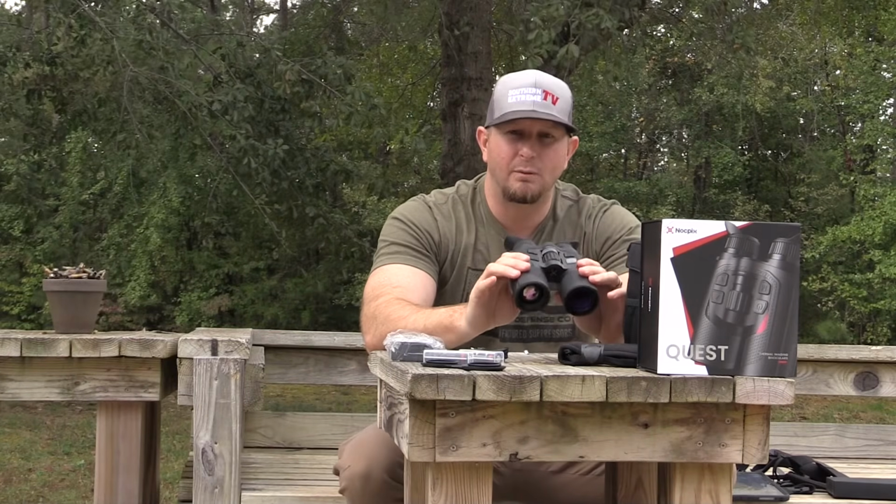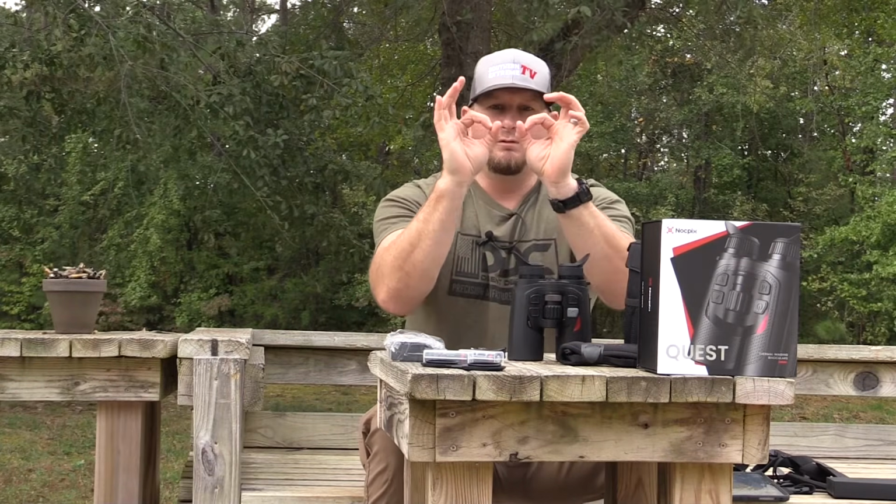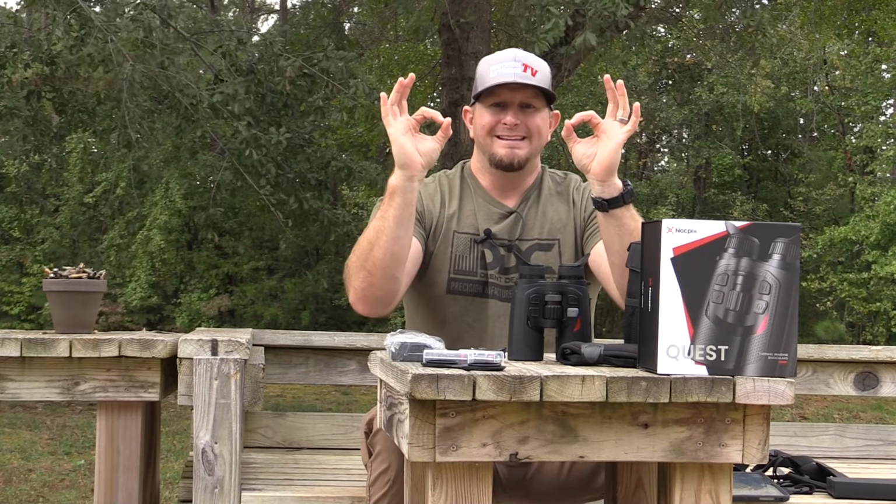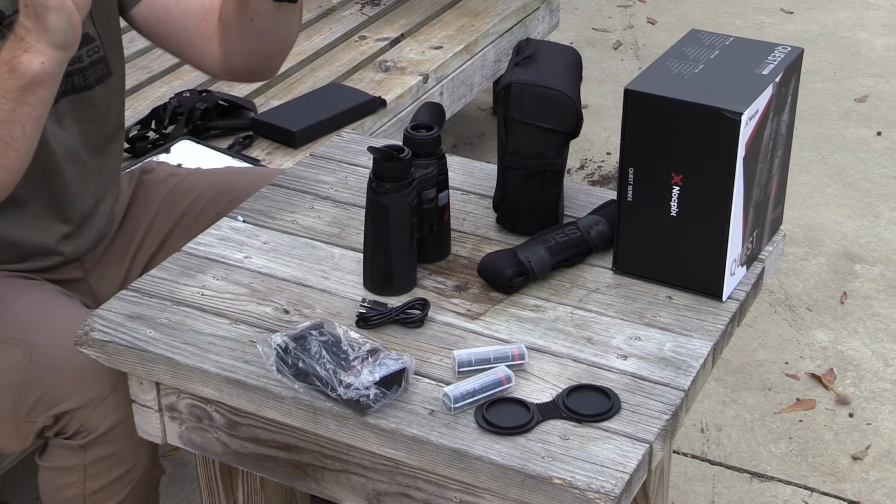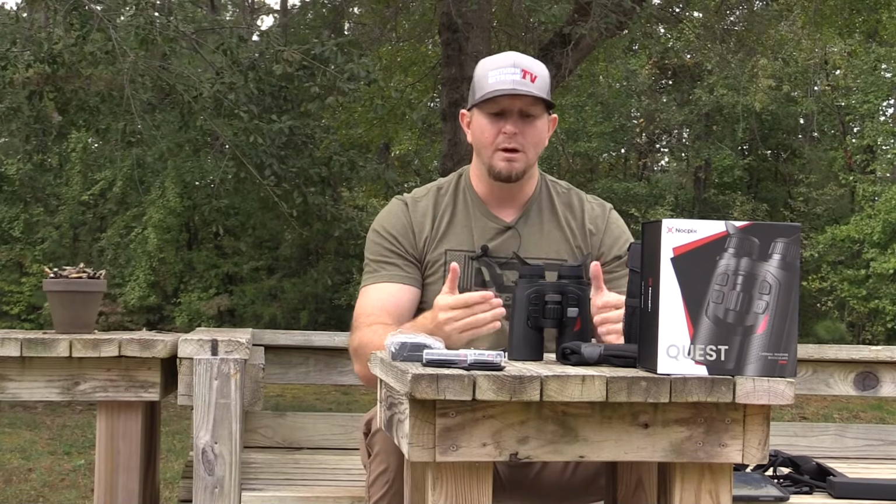And the problem that I run into is these eyepieces. Basically what goes up against your eye, they move left and right. So somebody who has a really, really big fat head like Guffey, he can move them way out here like this. Then if you have somebody like me that has a real small head, you can move them back in more narrow. So that's the way that it can kind of fit universally for a lot of people.